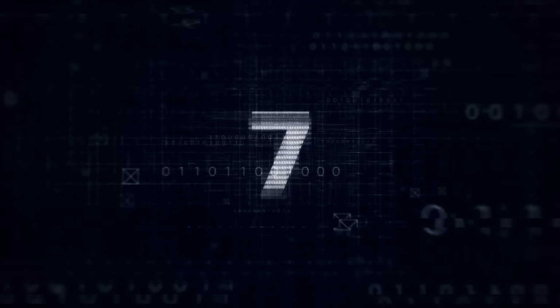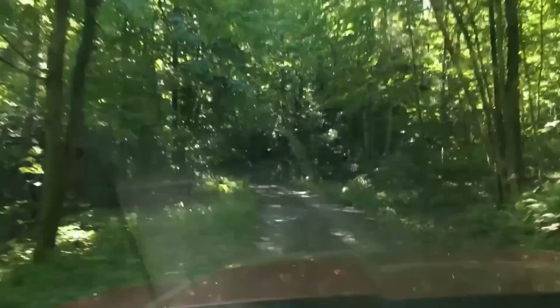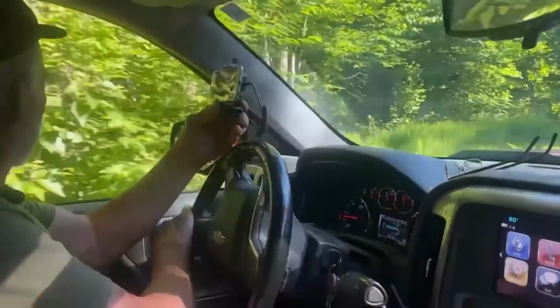Number 7. Sasquatch. Whether you call them Bigfoot or Sasquatch, it's hard to discourage someone who believes in their existence. This is because they've been captured by CCTV, trail, dash, phone, and regular cameras. While their physical features differ slightly depending on the person that saw them, they're easily identifiable. This clip gives us clues as to what this animal looks like.